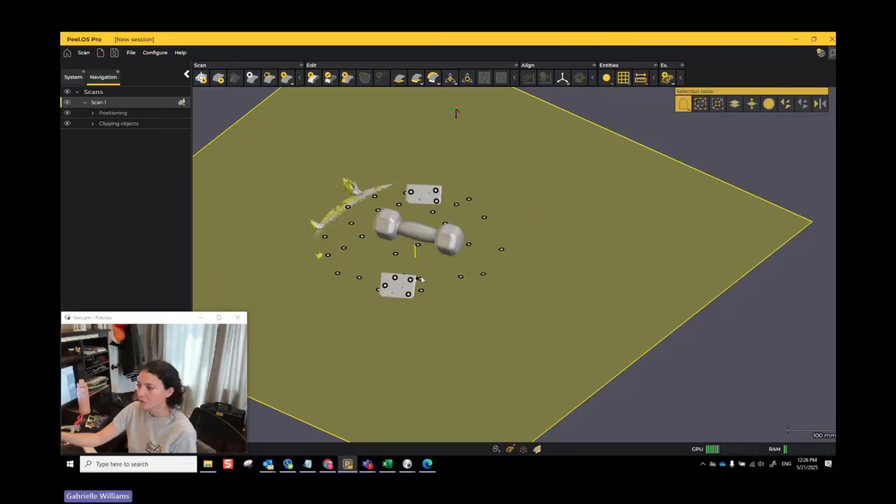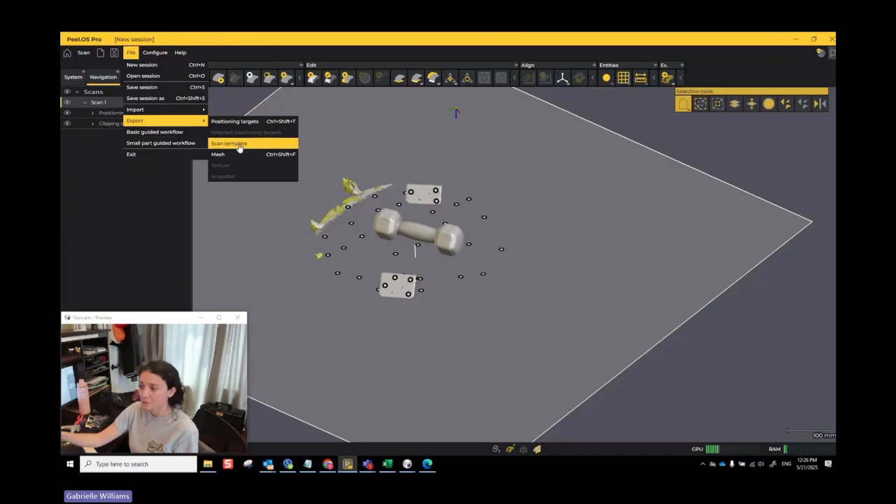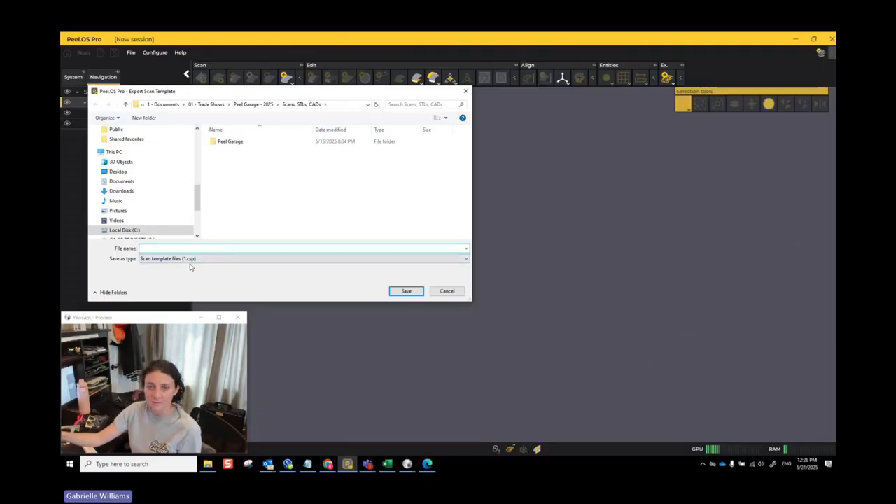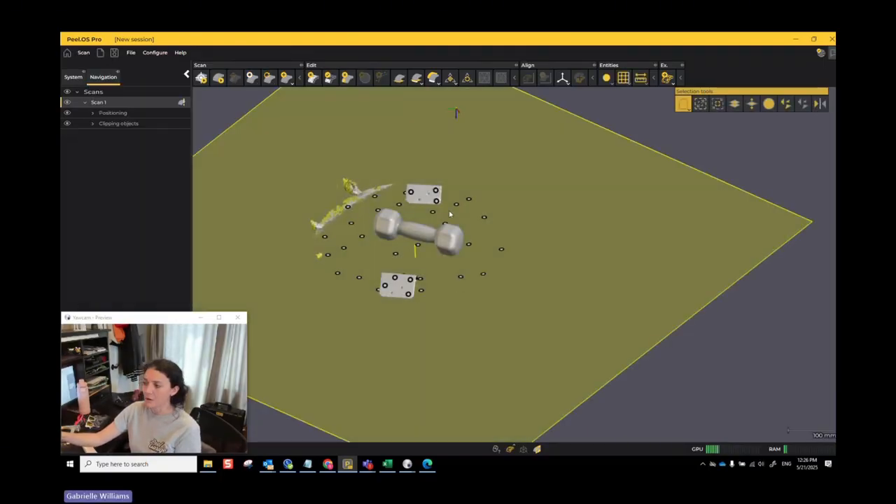surface. So this means that if I decide to save this, I call it a scan template, I can go to File and export the scan template. That's going to save a file. The next time that I start scanning, I can import this scan template that ends with .csp, and I will automatically have those targets in place with my plane that's automatically going to delete the surface from below. Okay, so let's do that real quick.